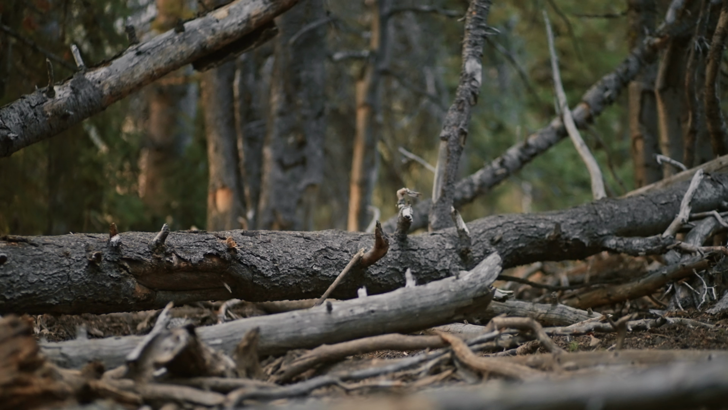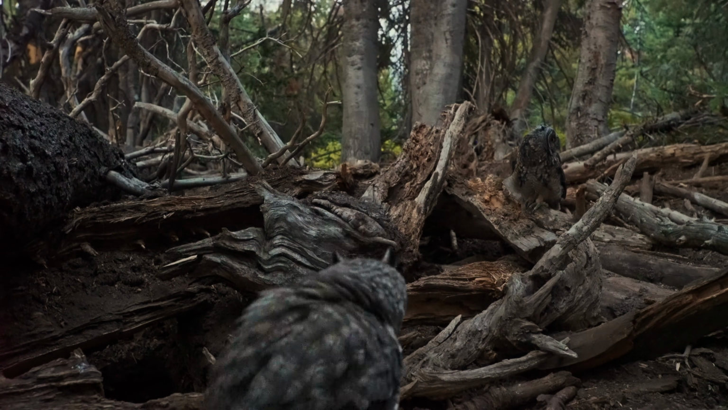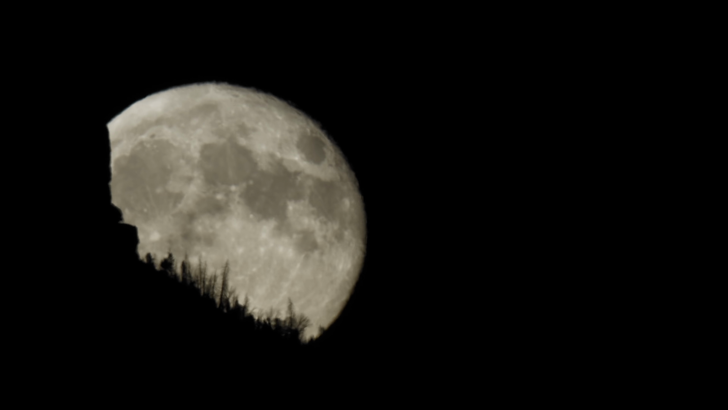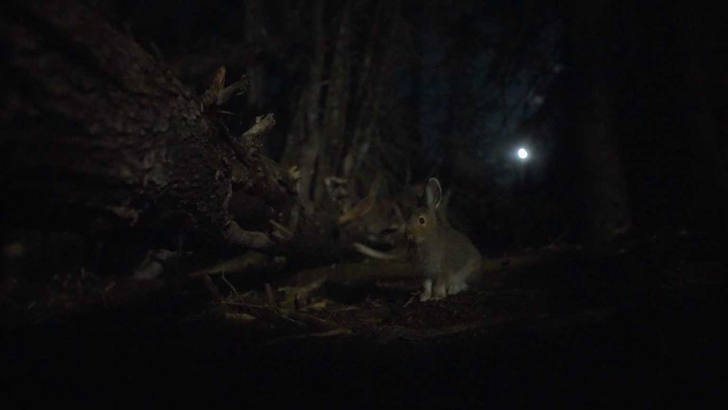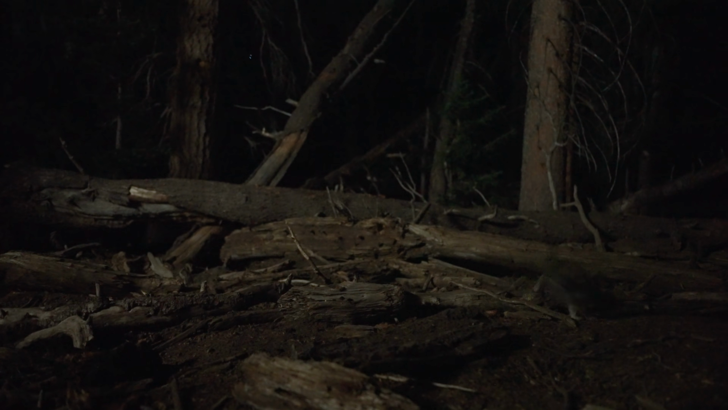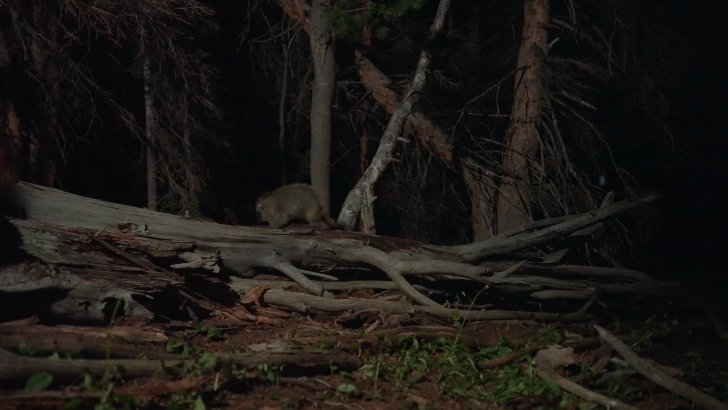Long-eared owls visit at dusk, sometimes making attempts at the squirrel. It's near constant activity, and it continues all through the night. Snowshoe hare show up just about every night. The porcupine is another nightly visitor who's here for the cones. And bears will show up to dig around the clock.